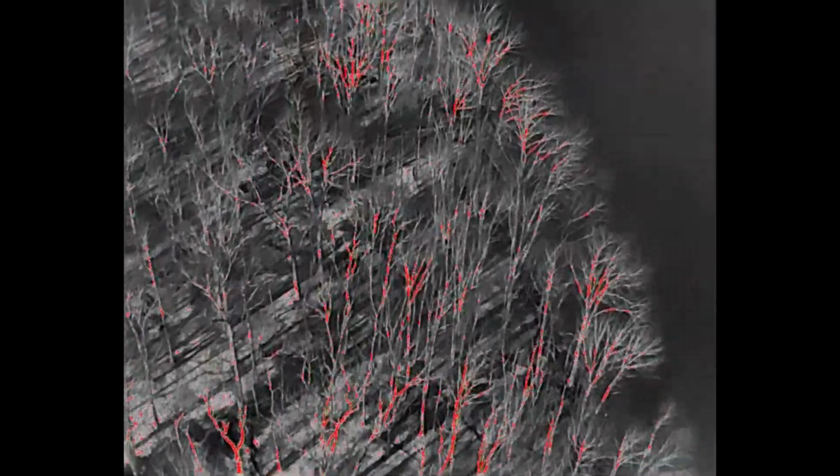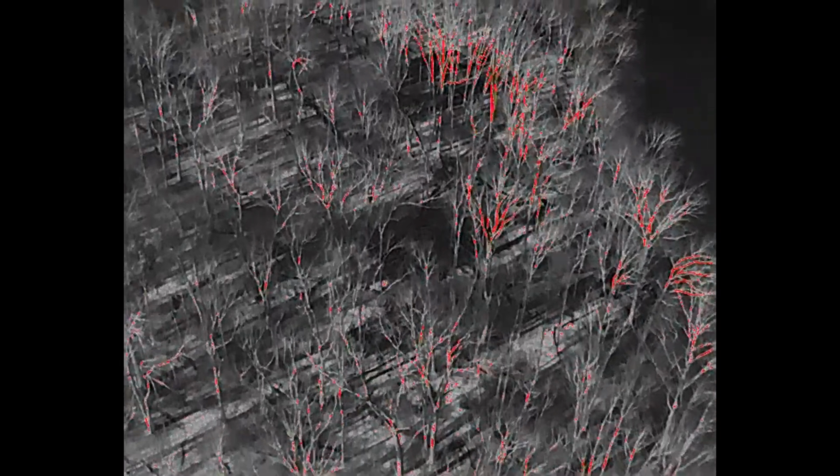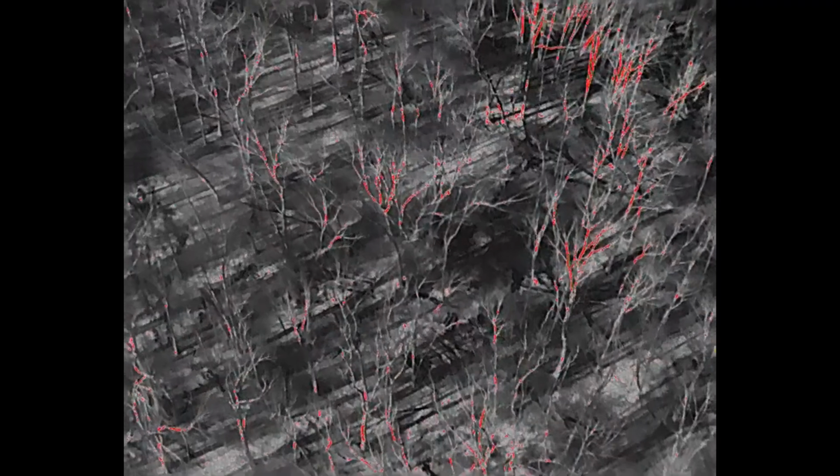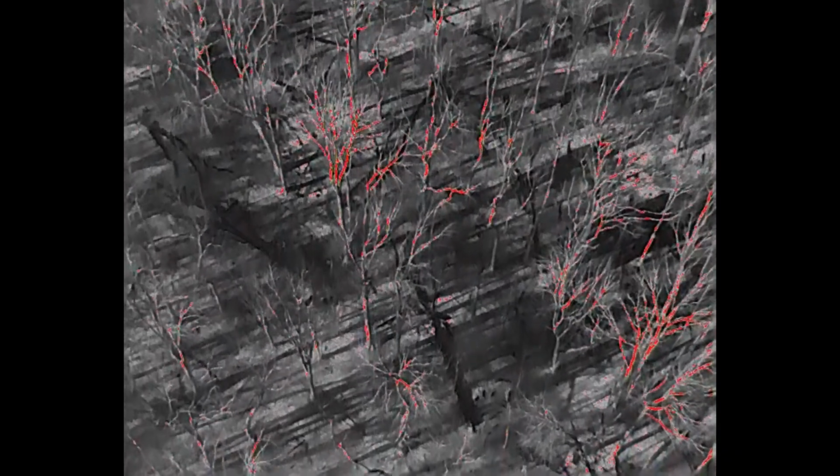There's a lot of information on the screen. It's actually three split screens. One has a map, one has a regular camera on it, and then this one here is the thermal imaging camera, which I wanted to use to study and count the wildlife populations in and around where I live.